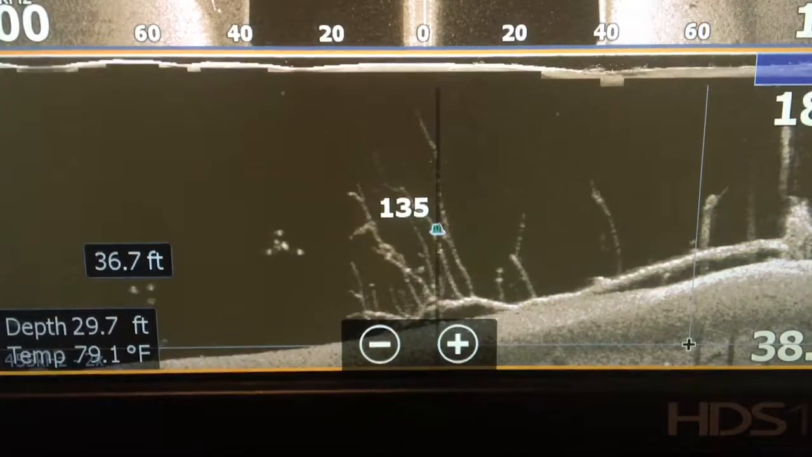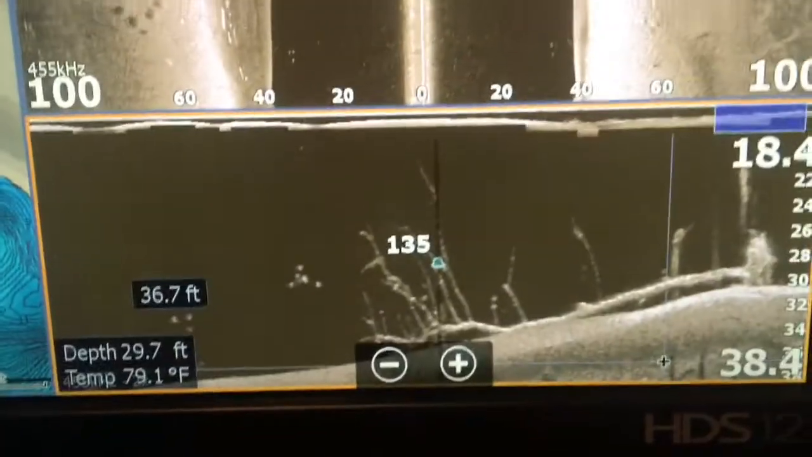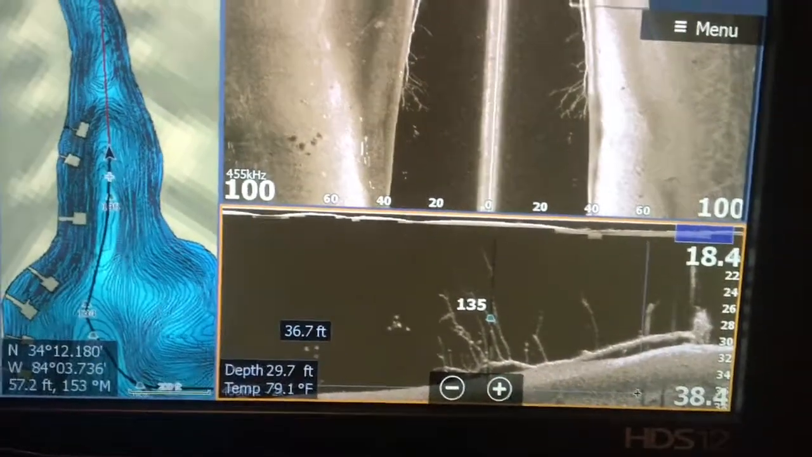These are all spotted bass in this tree. You can see them all grouped up in it. There's a school there, school there. Caught some of these actually on drop shot, believe it or not. This was the heat of the summer. This is like beginning of August when I caught these.